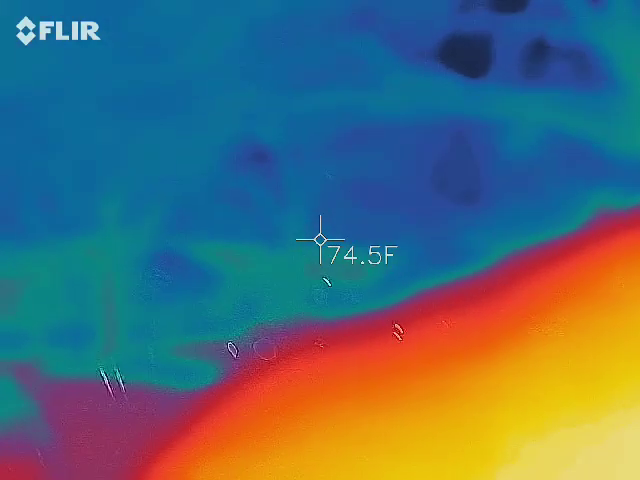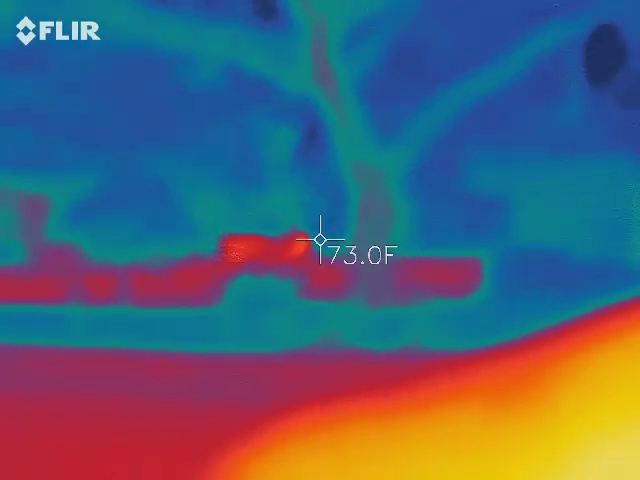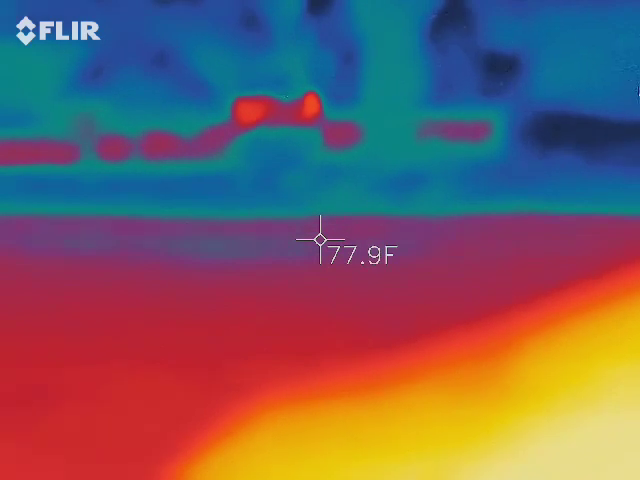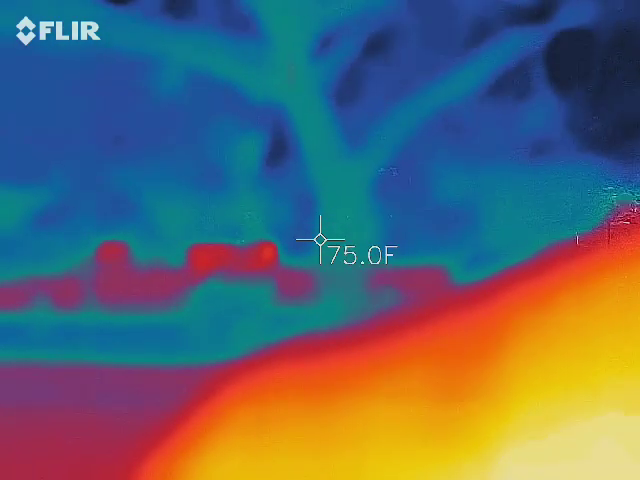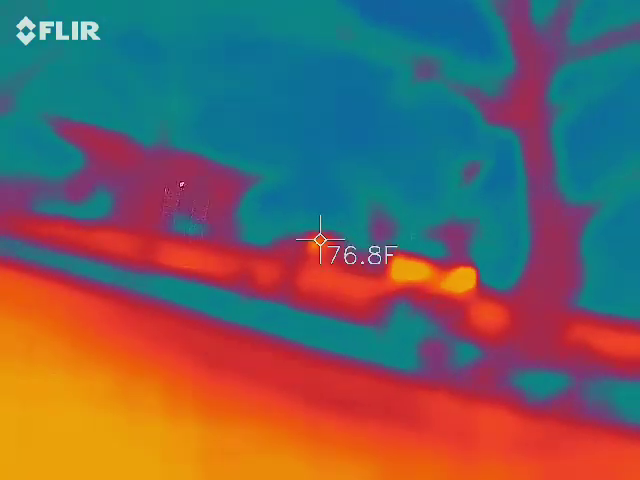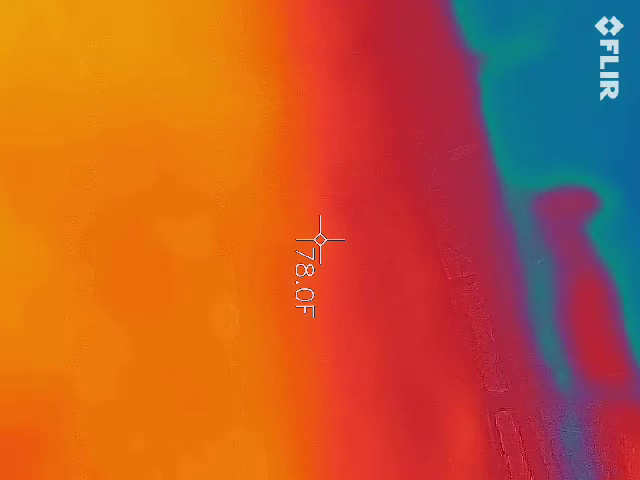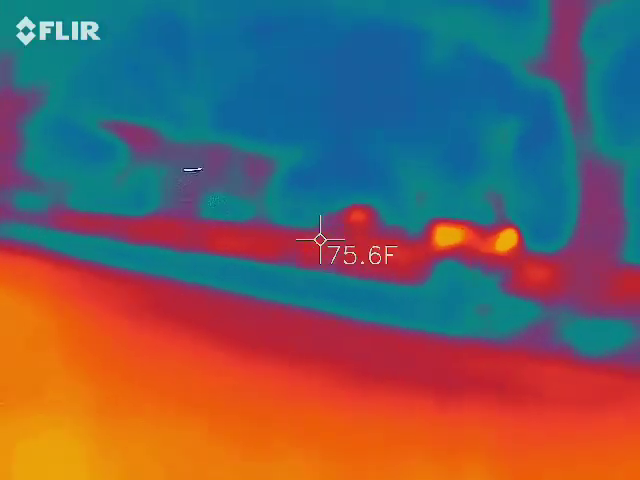Your phone's in the camera. Yeah, just watch. The camera's at the right where your right hand is. So you'll get the temperature of your hand all night. There we go. Yeah, it's right. Thank you.